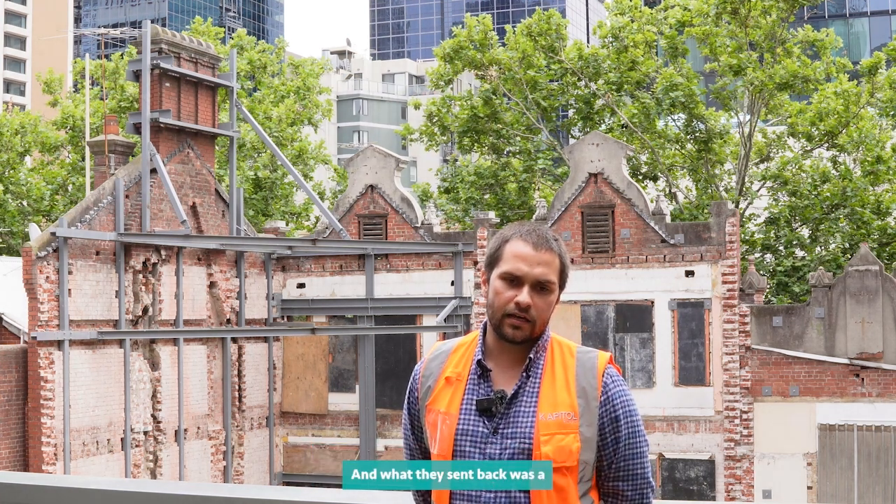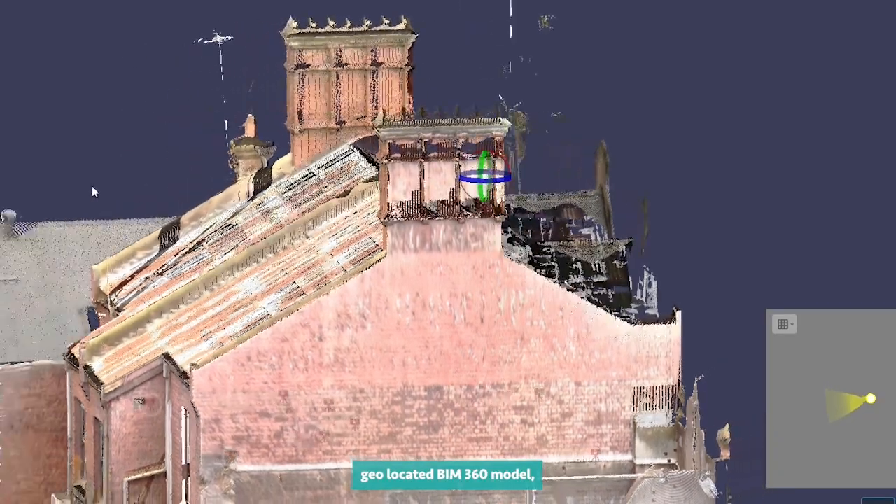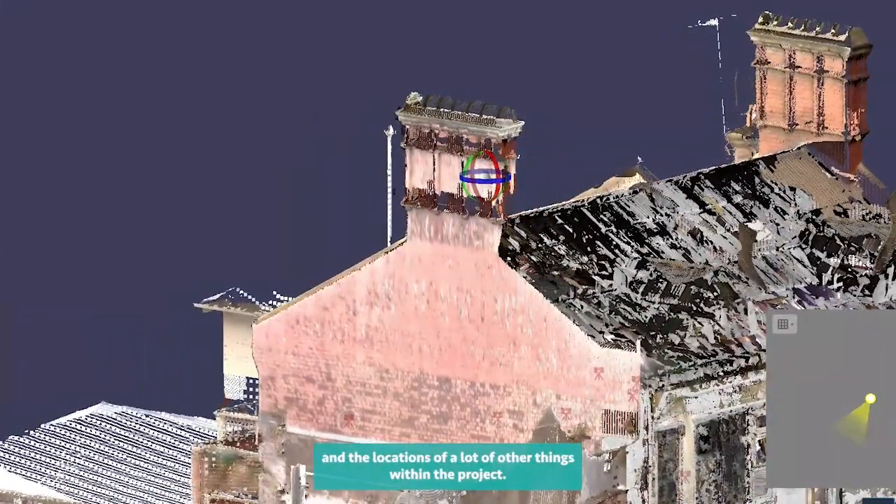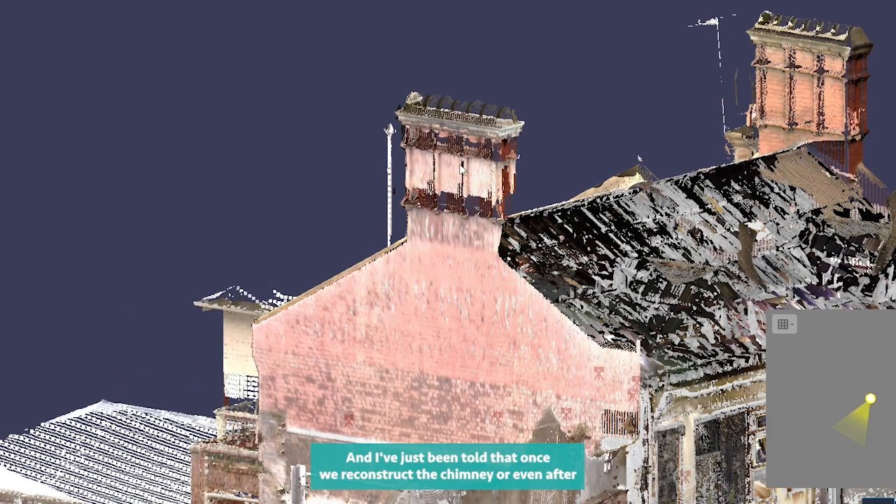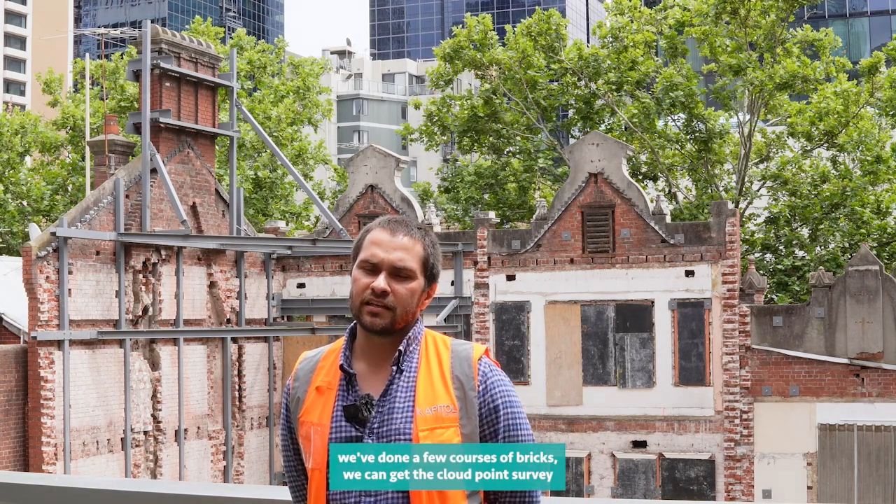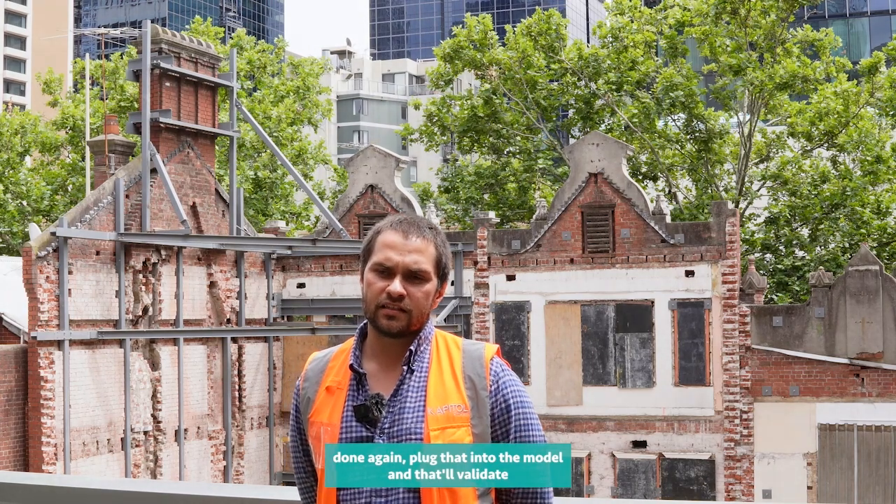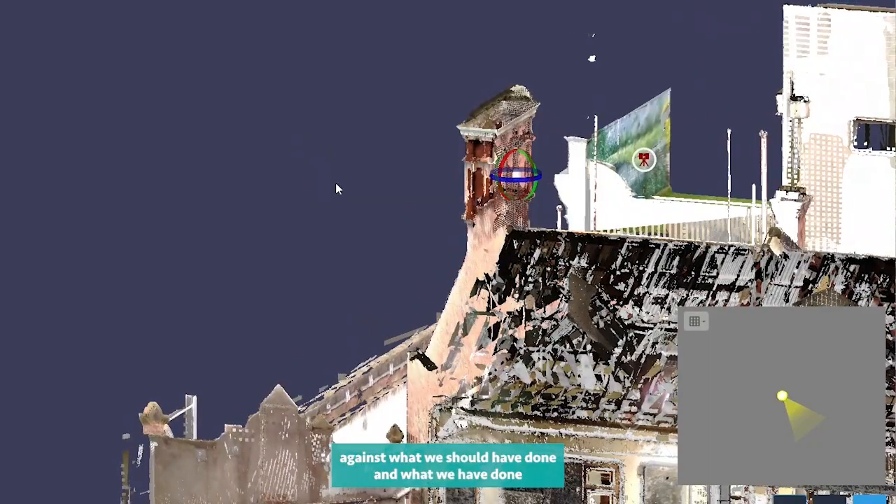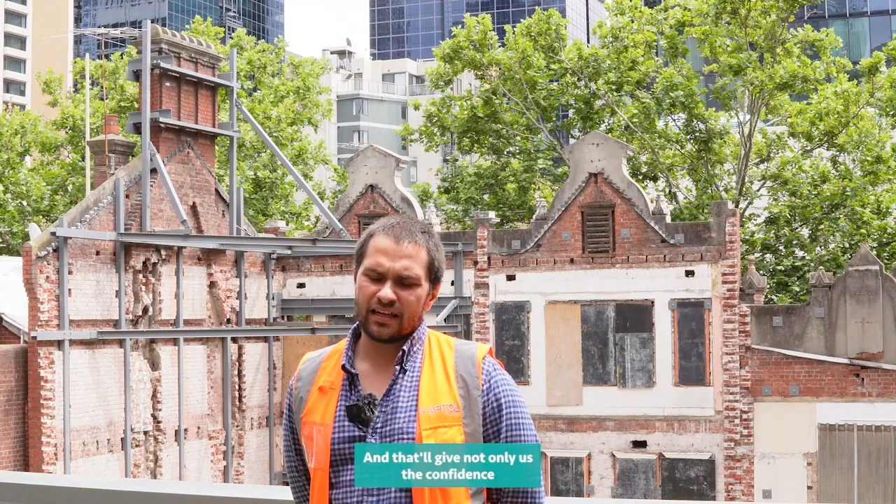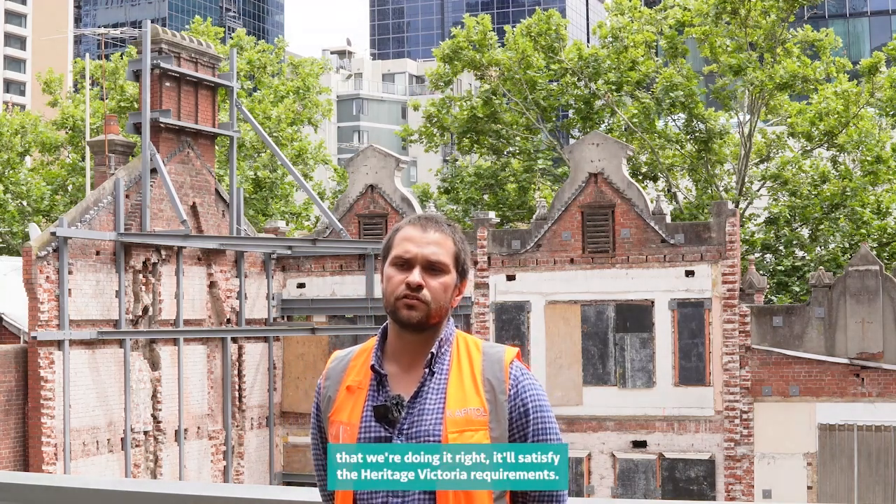What they sent back was a geo-located BIM 360 model, which we've then used to validate the wall thicknesses and the locations of a lot of other things within the project. I've just been told that once we reconstruct the chimney, or even after we've done a few courses of bricks, we can get the point cloud survey done again, plug that into the model, and that'll validate against what we should have done, what we have done and what was there, to make sure that it's all in the same spot. That'll give not only us the confidence that we're doing it right, it'll satisfy the Heritage Victoria requirements.